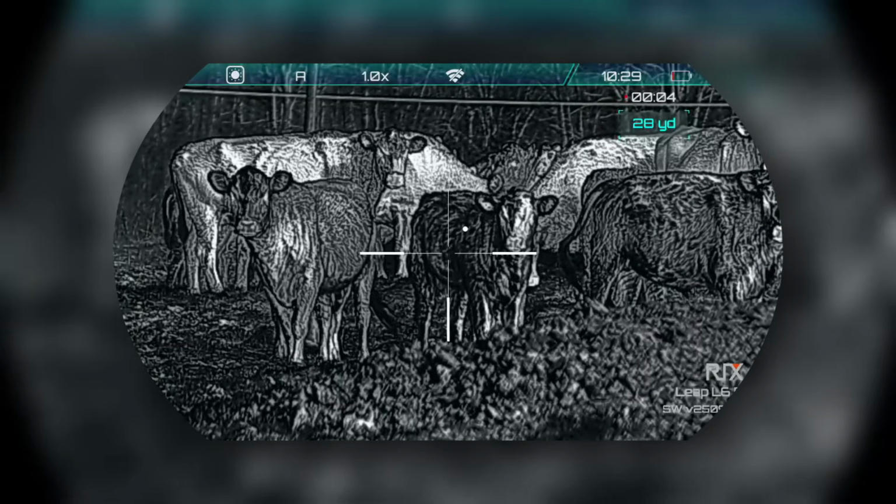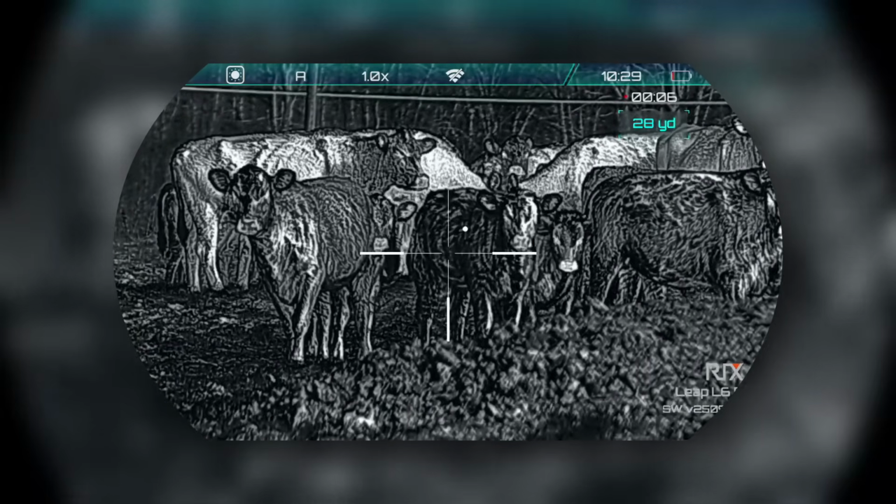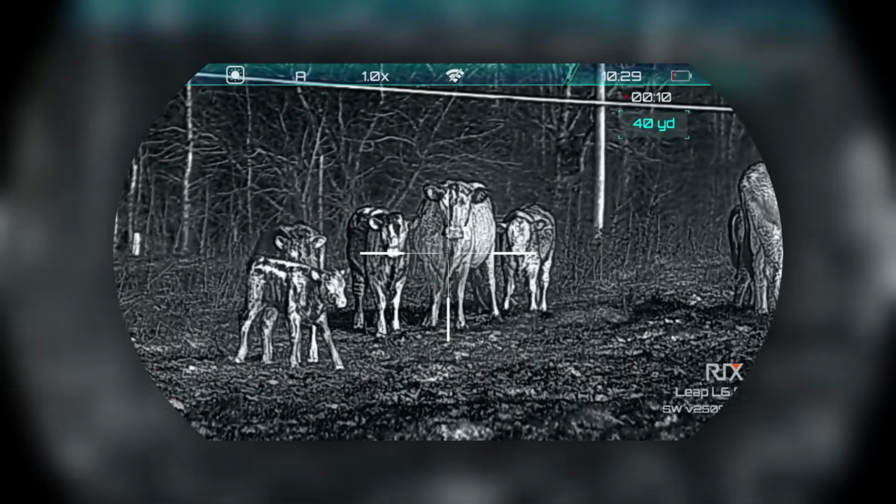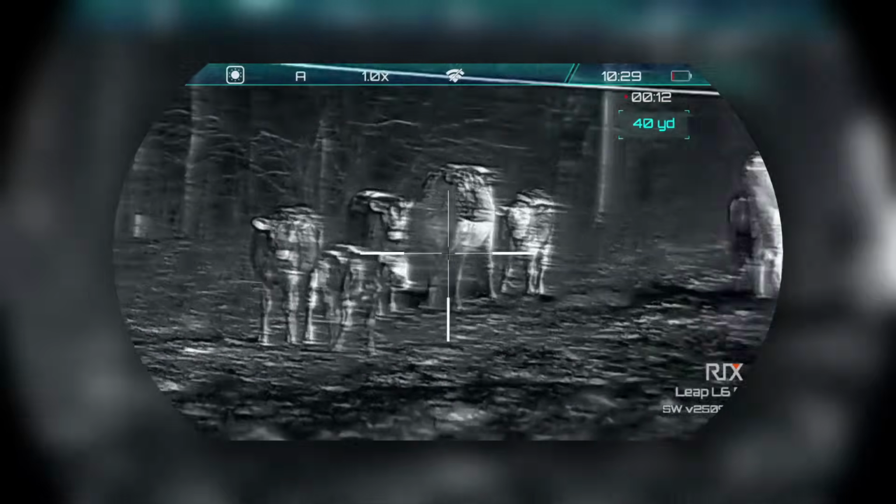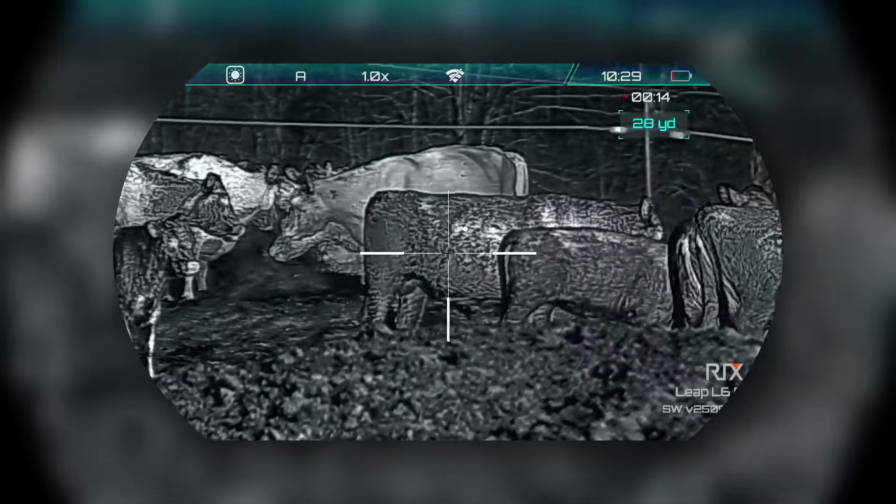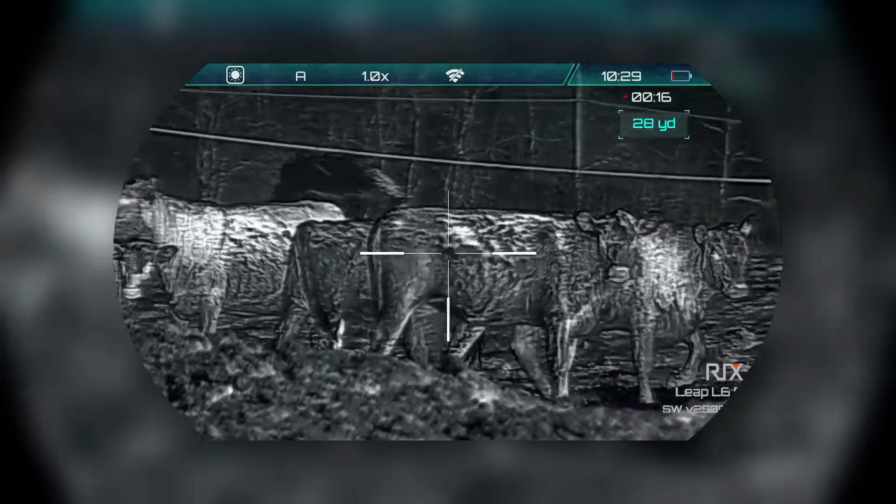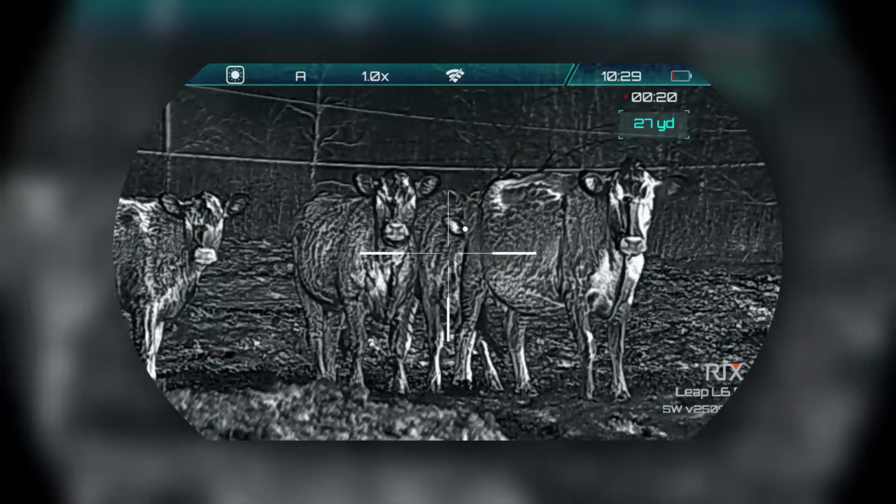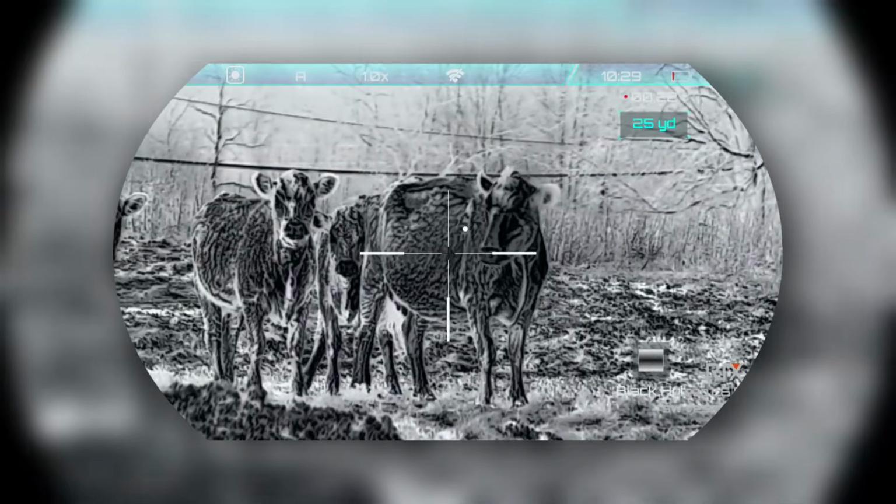I put price before a lot of things when it comes to thermals, because although there are lots of thermals out there to test and evaluate, ultimately, for me, it comes down to price to performance ratio, and I think Rix did a really good job with this one. Spec-wise on this guy, you're looking at a 640 thermal resolution core, a sub 20 millikelvin NETD rating sensor, which is an improvement from the original Rix L6.